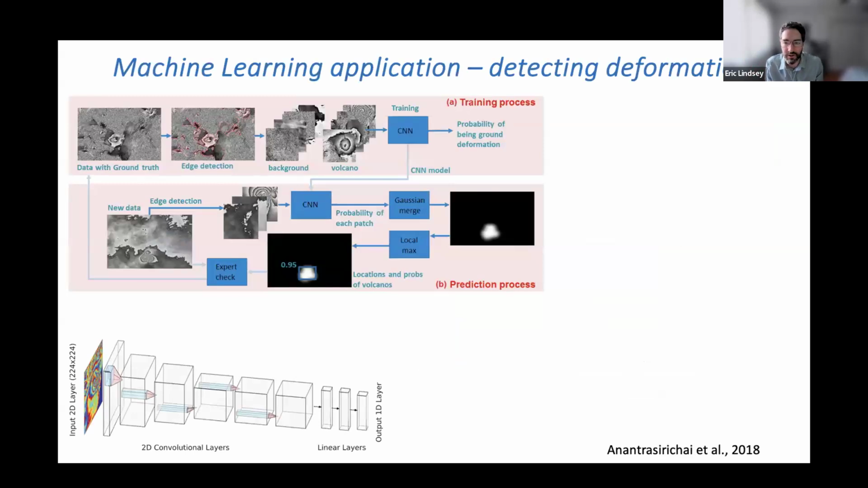And then the last thing that I wanted to highlight is there's been a lot of work, if we're thinking about monitoring volcanoes at a fairly large scale. There's hundreds, if not thousands, of potentially active volcanoes around the world, and it would be really hard to monitor all of those in real time every single time there's an interferogram. It would just be a full-time job for many people.